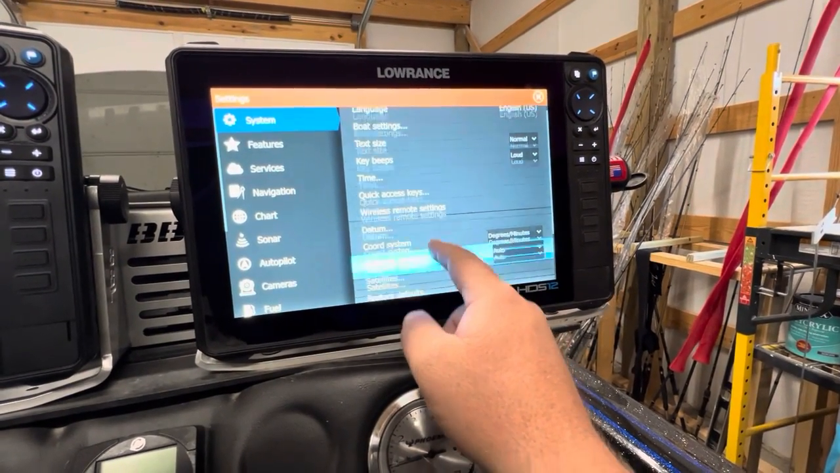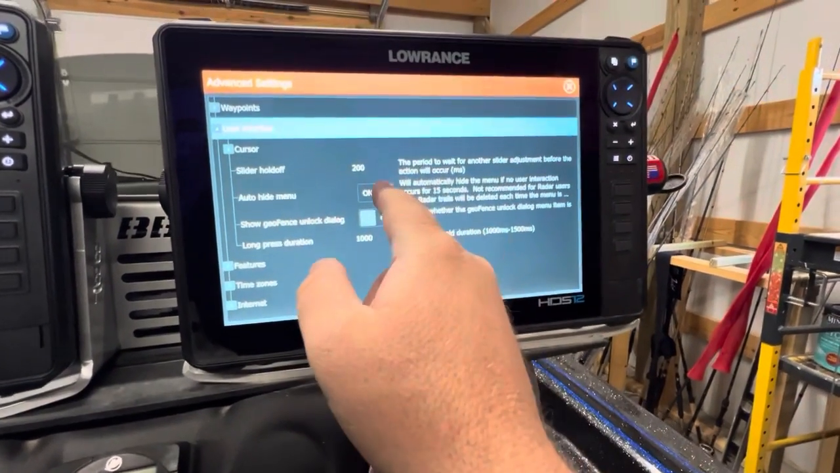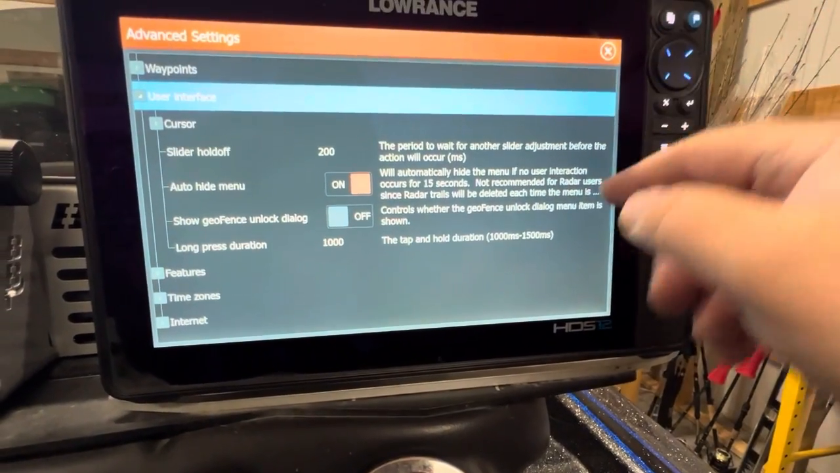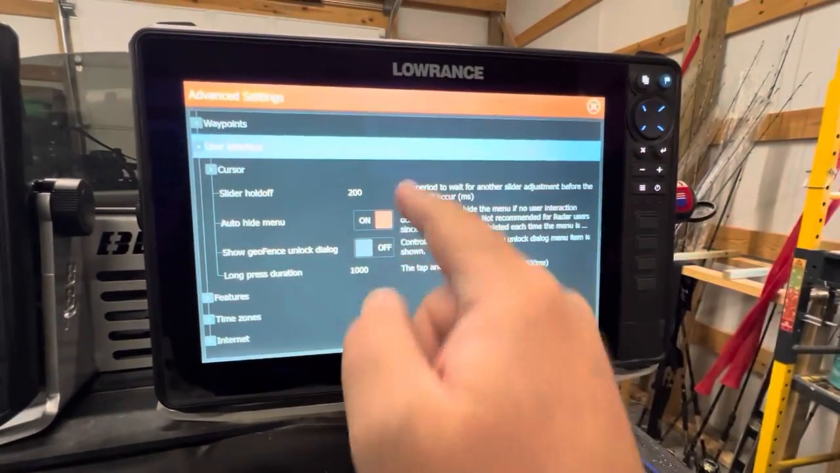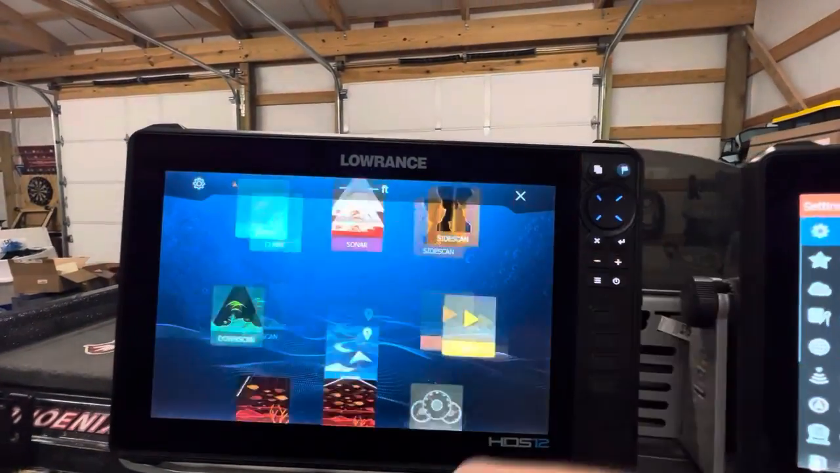And so we're going to go to Advanced User Interface, hide menu on. So this will automatically slide in that side menu after 15 seconds, so you don't have to manually do it. I always keep that on. So let's go ahead and do that here. I'm going to show you how to do it.